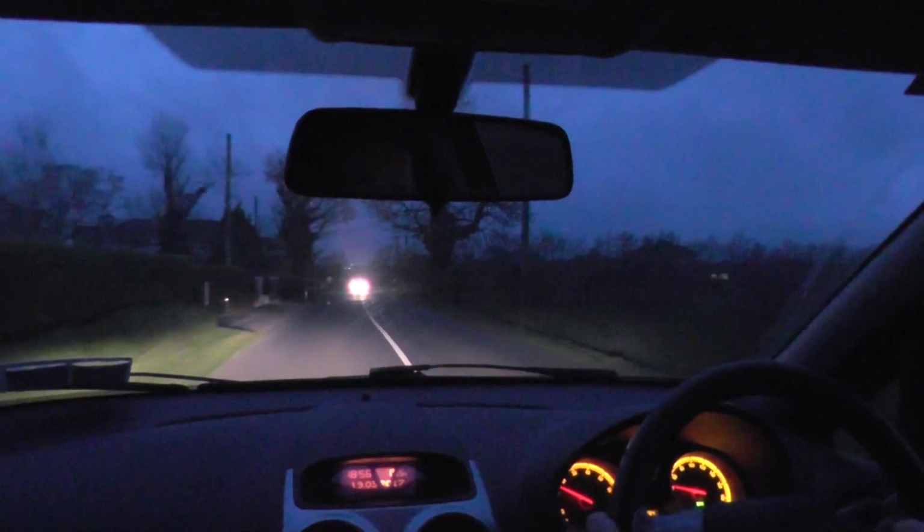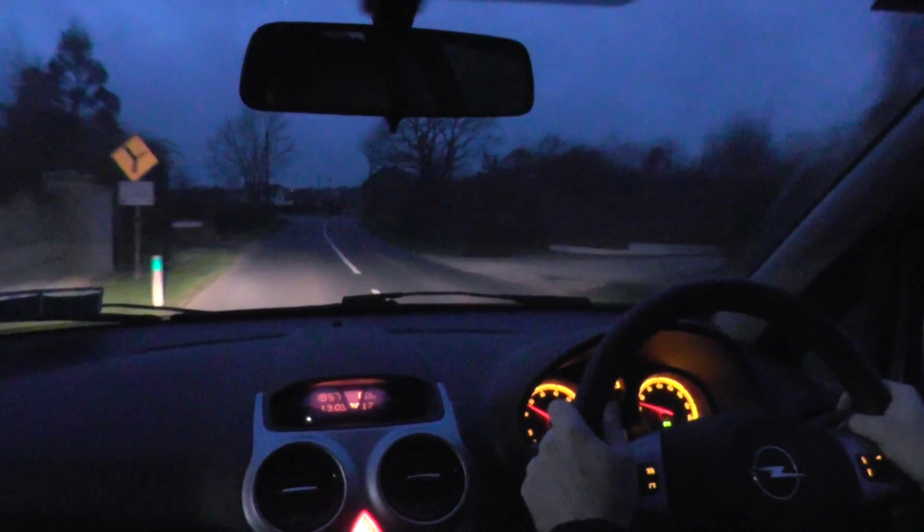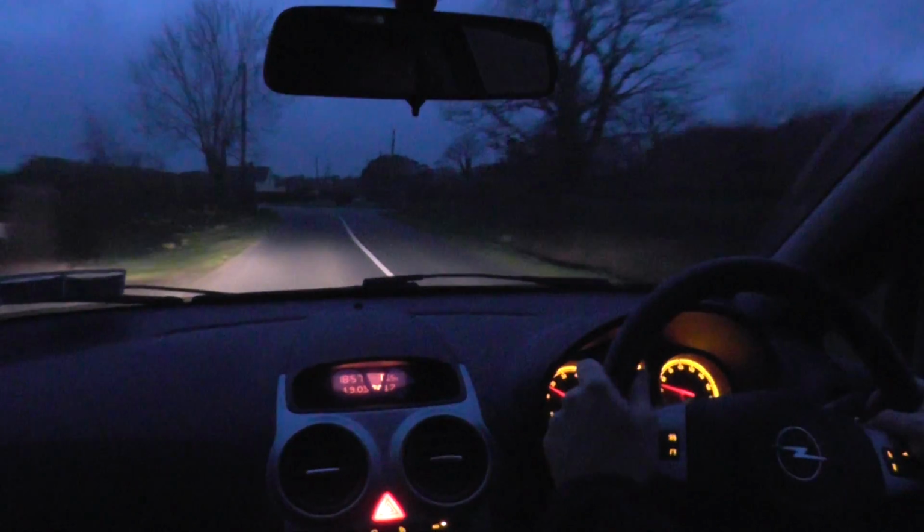And keeping it nice and slow, but not overly slow. I'm conscious of being able to drive at a speed that I'm able to stop at if I need to. So I'm basically trying to be able to stop within the distance I see ahead. So sign there for a Y junction ahead with the main road going off to the left where I'm staying.